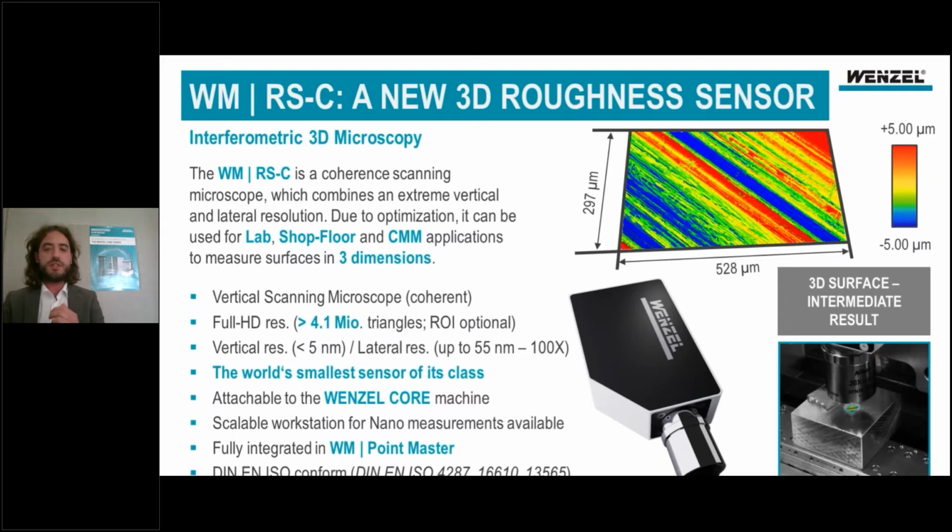The intermediate result, and I call it intermediate result because this is not the end of your evaluation, is the topographies that you measure, which you can compute into an STL mesh or into a point cloud. And here the dimensions are about 530 x 300 microns if you consider using a 20x lens.